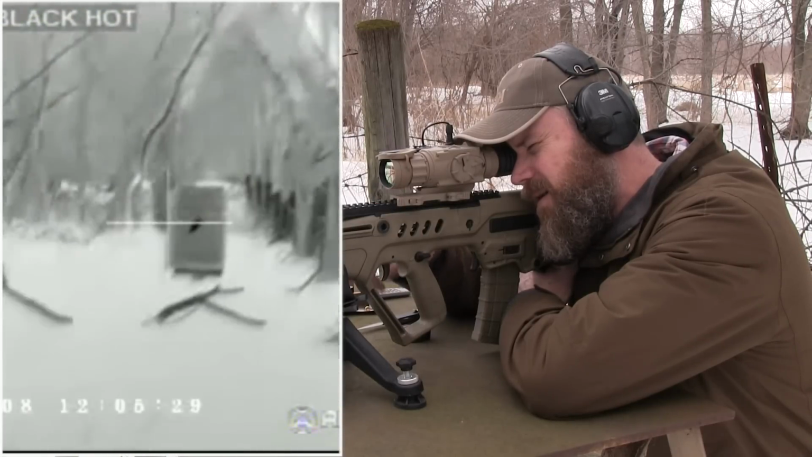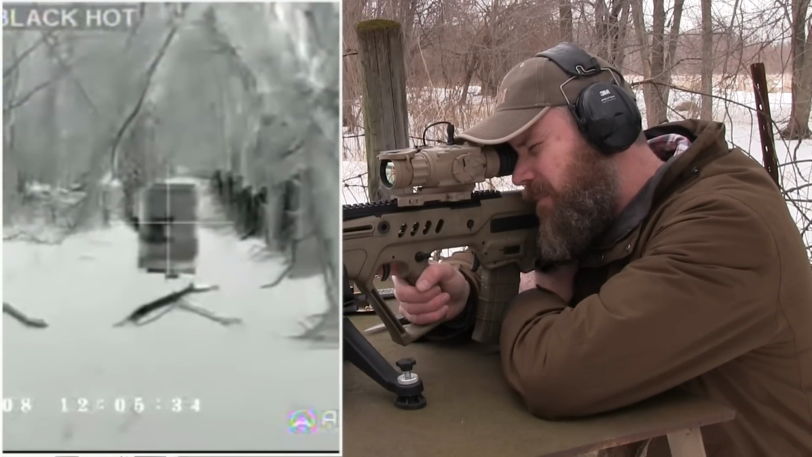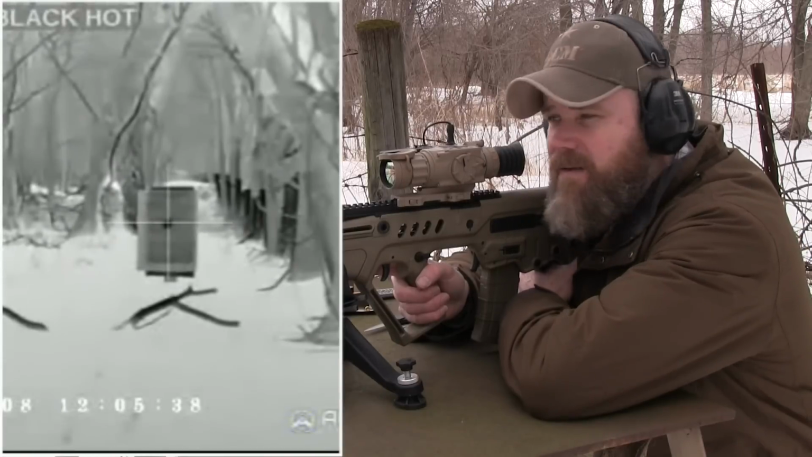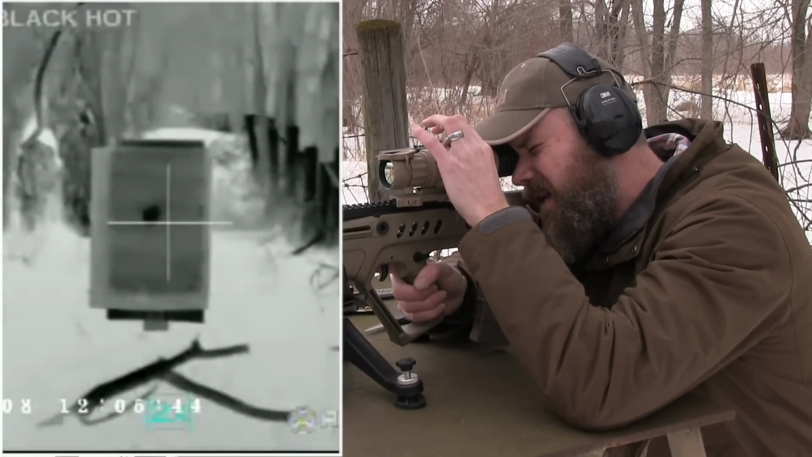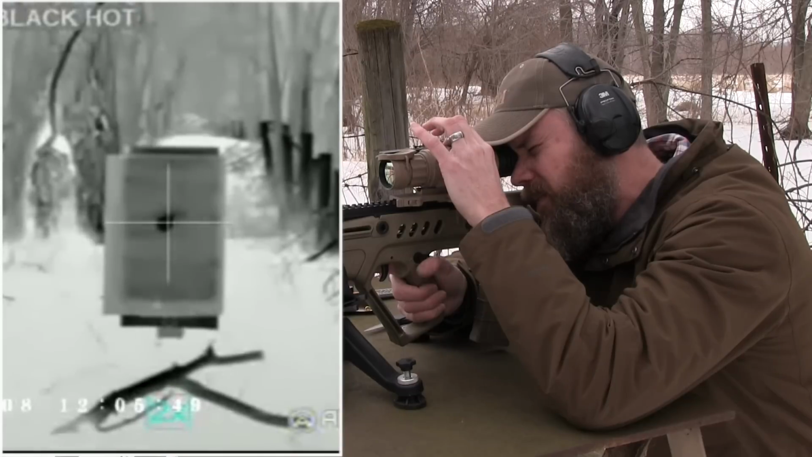All right, just fired up. Now you can see what I was talking about earlier. That black speck in the middle of the target, that's the hand warmer. All right, hopefully you guys can see that. Now what I'm going to do is zoom in once here. You can see I have a white reticle. Now you can pretty clearly see that hand warmer.